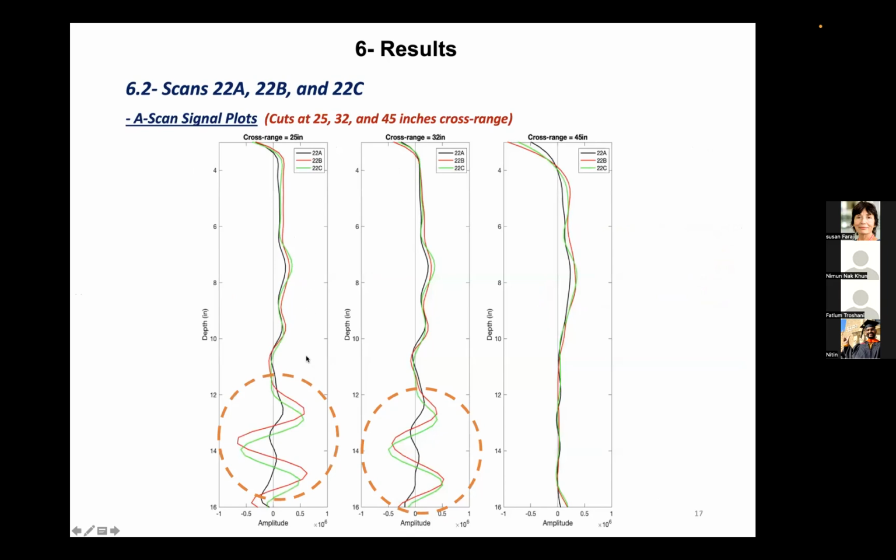Now again, confirming the erosion with A-scan cuts at 22.5, 32, and 45 inches. We can see that there is high attenuation here. There's high scattering here for 22B and 22C. And at 45 inches, we can see that the signals are very well overlapping, and actually there is not much erosion happening at this cross range.